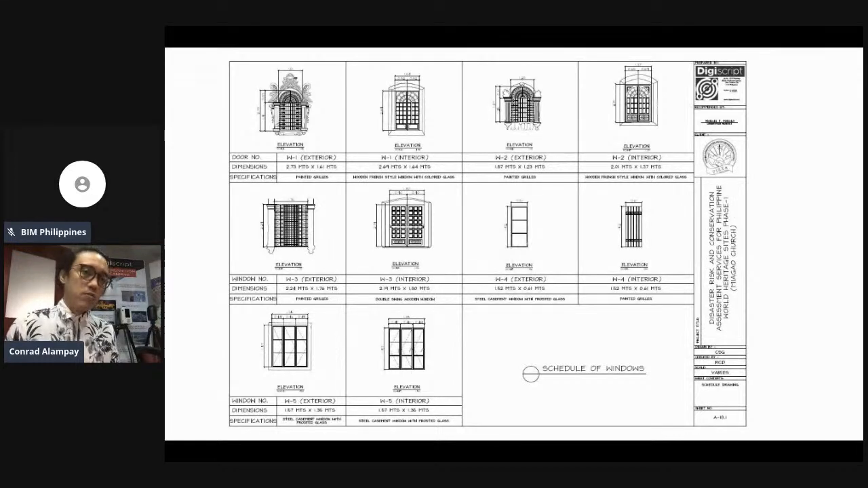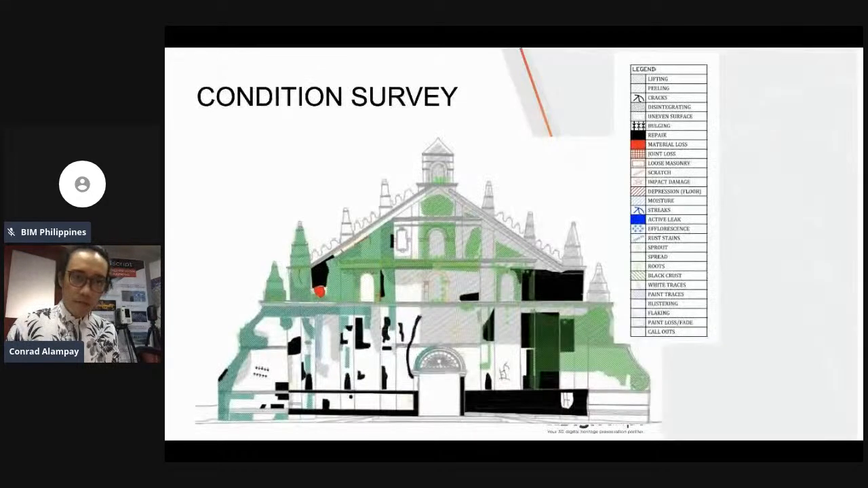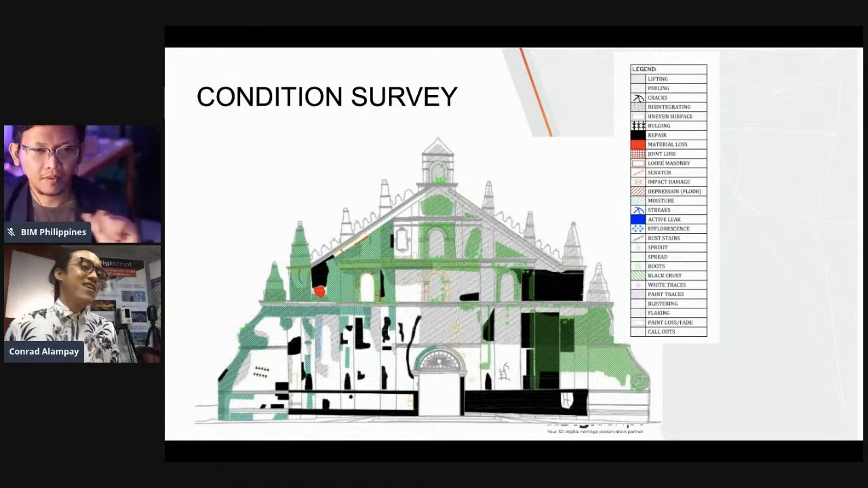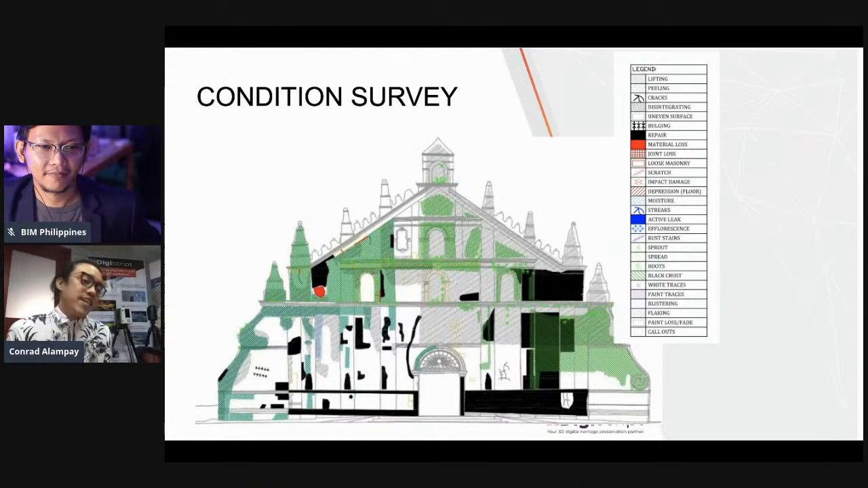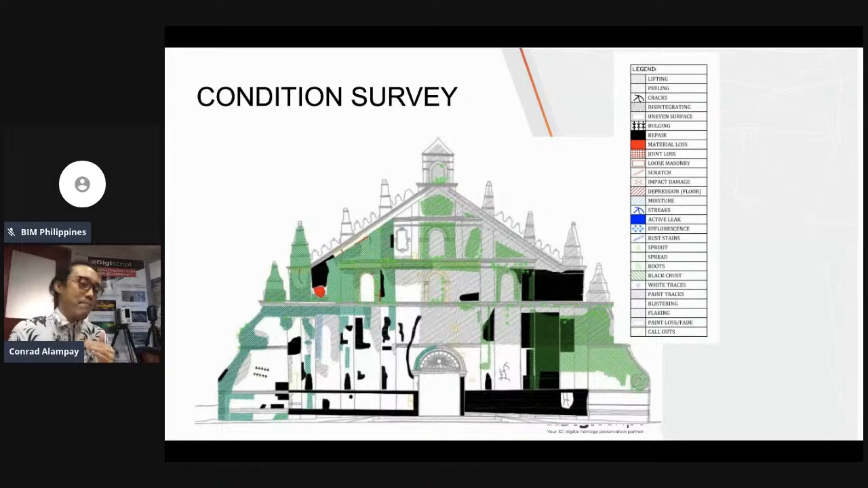Again, doors and windows schedule. And then, aside from the as-built drawings, sa heritage conservation projects na ginagawa namin, meron din kami tinatawag na condition survey. So, ano si condition survey? Si condition survey is, dinidetermine niya yung damages na acquired ng isang structure over time.